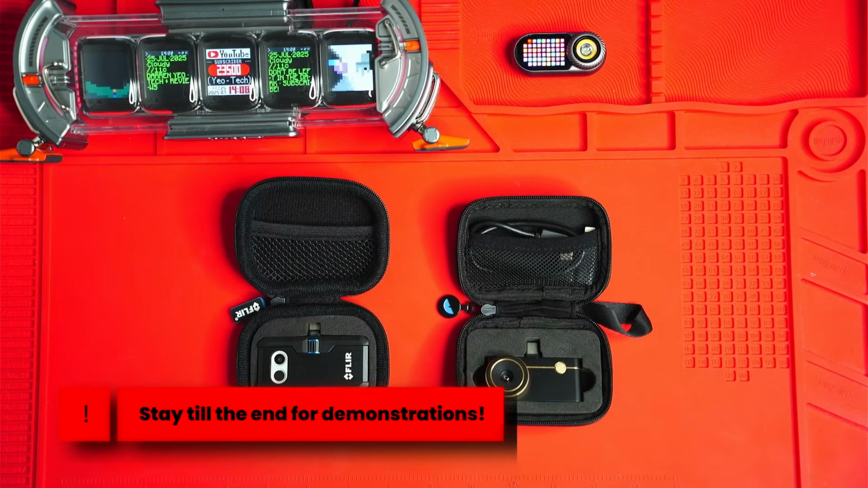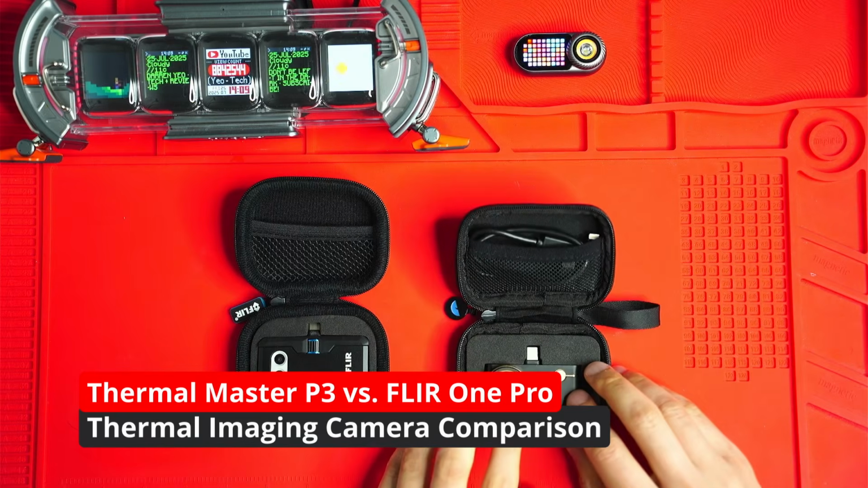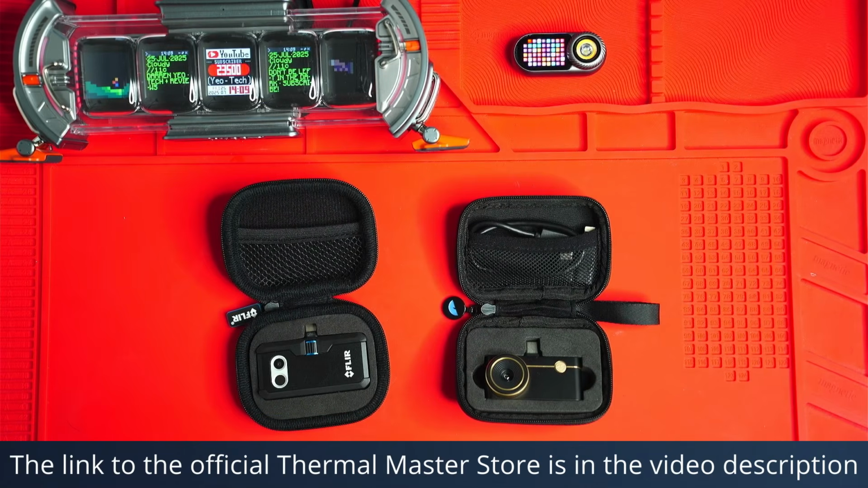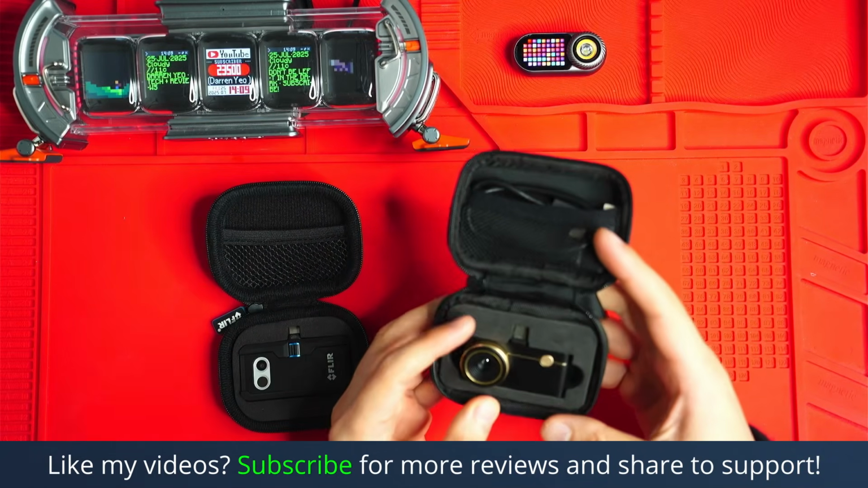Hey guys, today I'm going to do a comparison of two smartphone thermal cameras, the ThermalMaster P3 here to the right and the FLIR ONE Pro. So let's go ahead and break down the key differences and hopefully this video will help you decide which is the right one. So we'll start with the P3 first, and this is a camera that's just recently been released